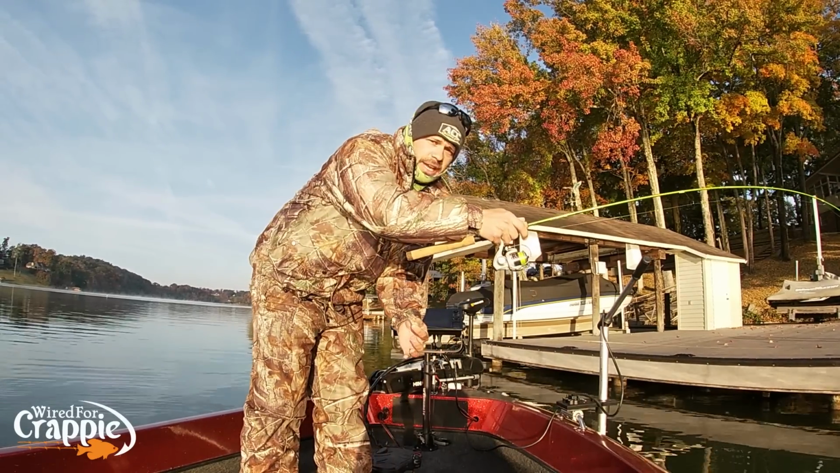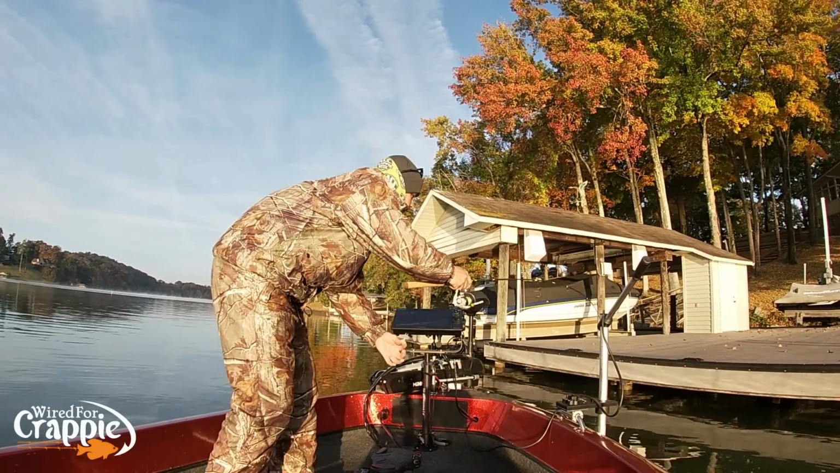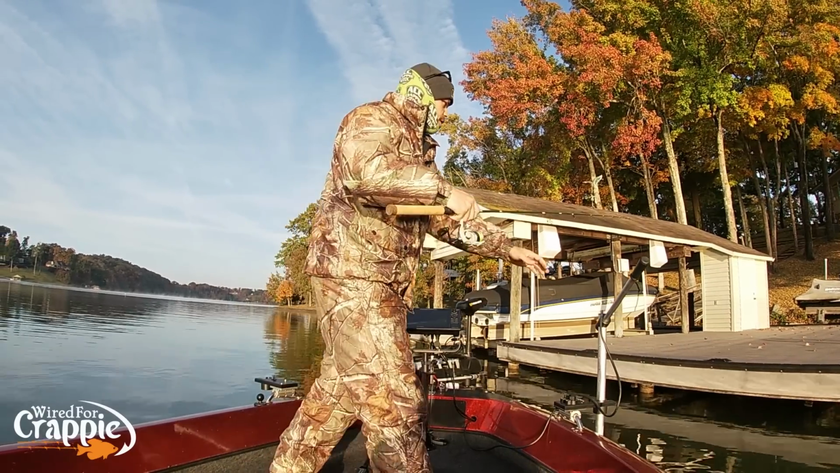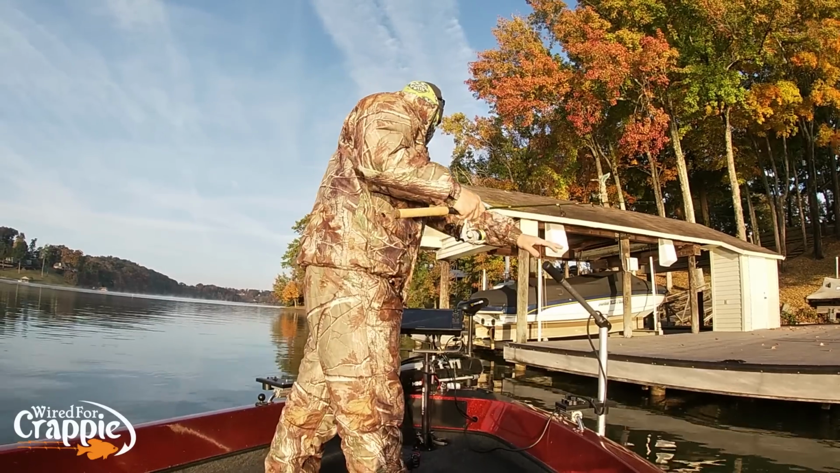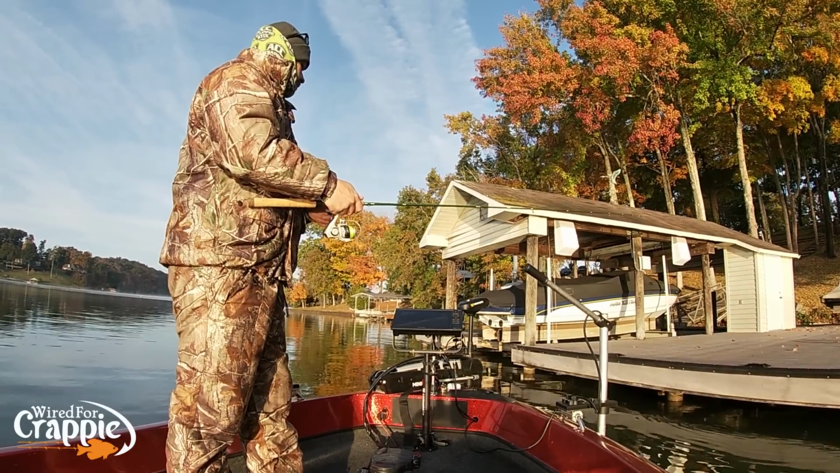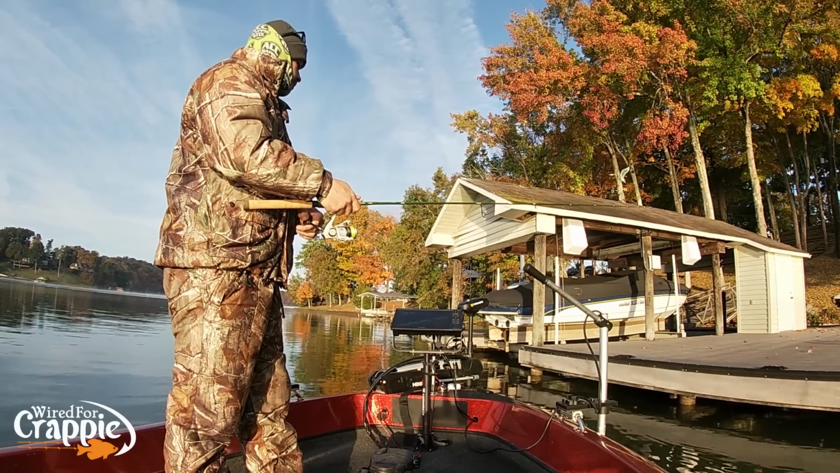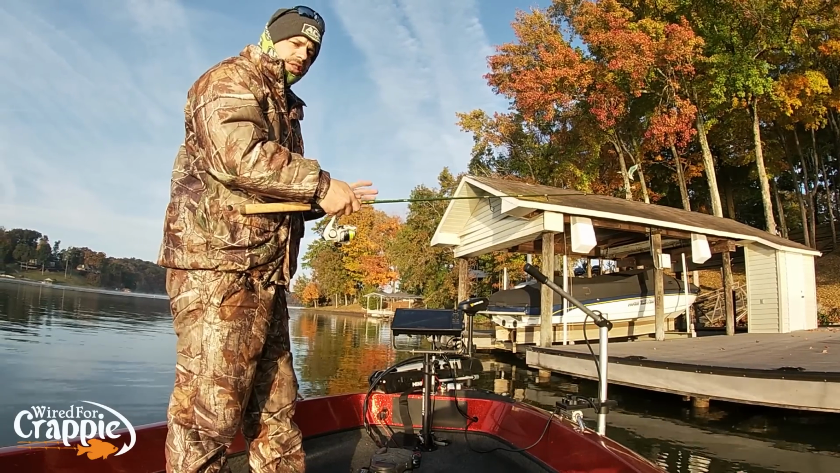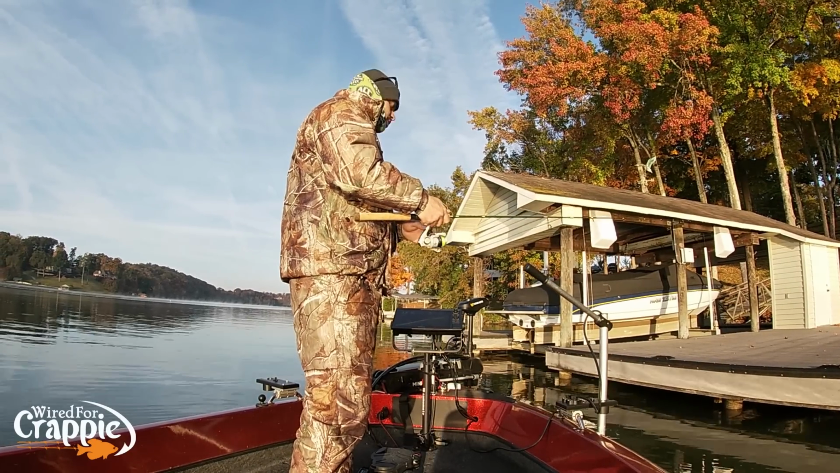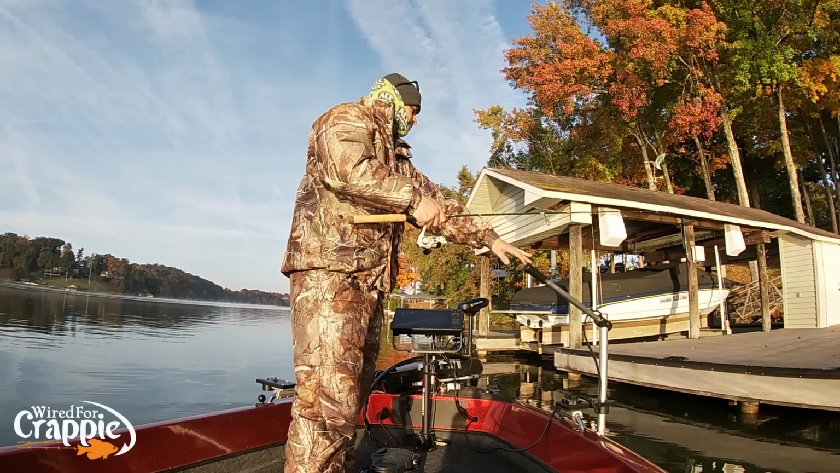And we're gonna let go simultaneously, like so, okay? We're gonna shoot that jig under that dock. And all we're trying to do here is get that jig underneath that dock to where those fish are, obviously.